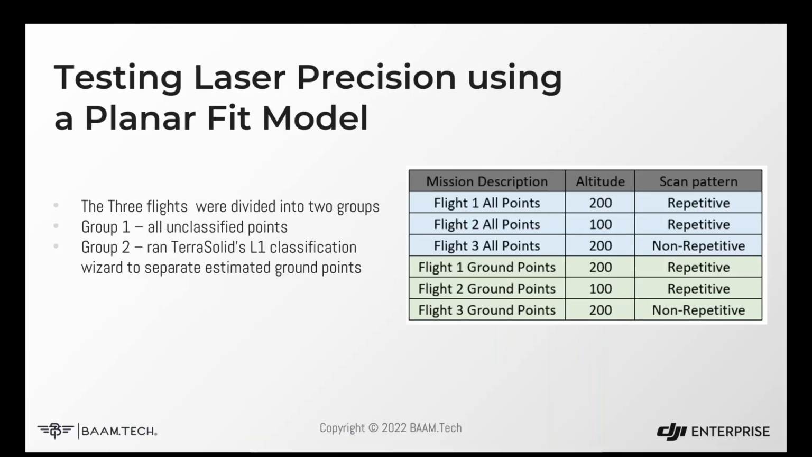So now we need to test the relative accuracy of the system. To do that, we took all the same information and broke it into 6 different data sets in 2 groups. Group 1 was those 3 flights with all the points that we talked about, and group 2 was the ground classified points using TerraSolid.